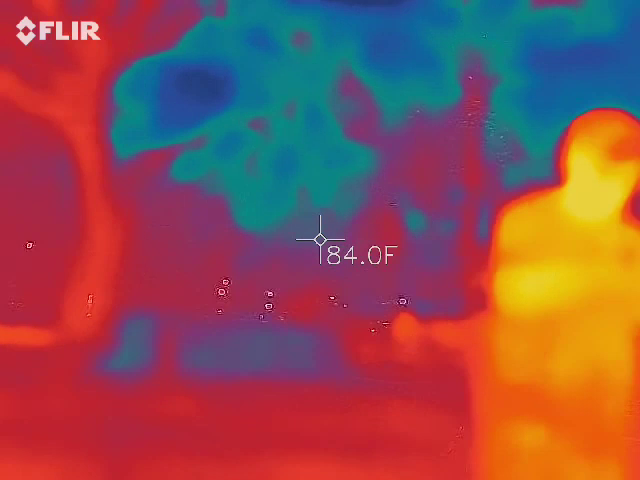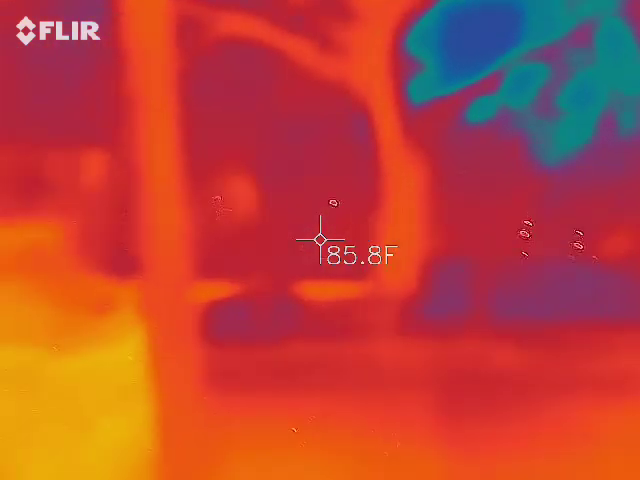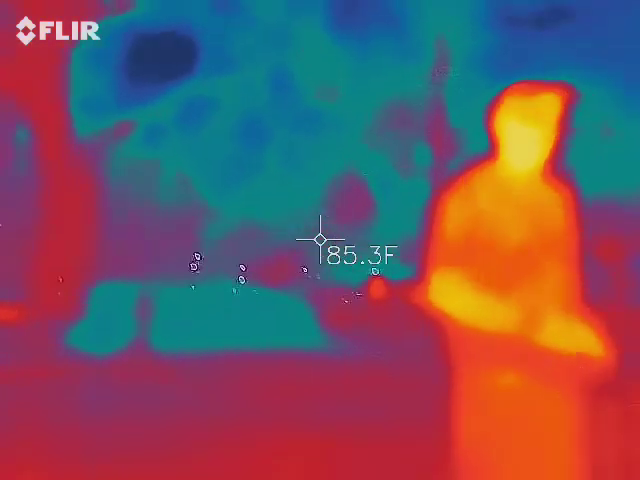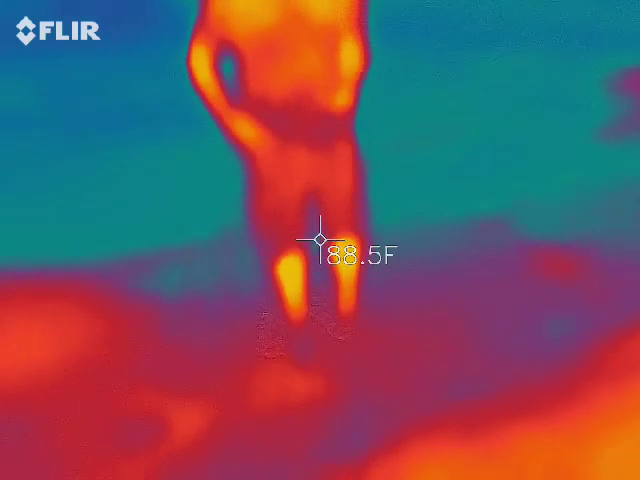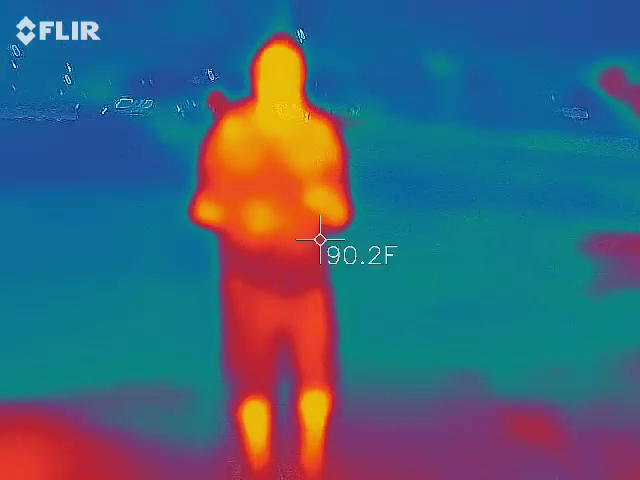So, it is a laser, and it does shoot pretty far. I'm actually going to shoot that building back there. Can everybody see the green dots on the building? It does go very, very far. Super cool thing about this, I want you to shoot this on video, make sure it actually shows up, so I can do a quick demonstration of what we're looking for. It will create those white lines when I blow a plume of smoke right through it.